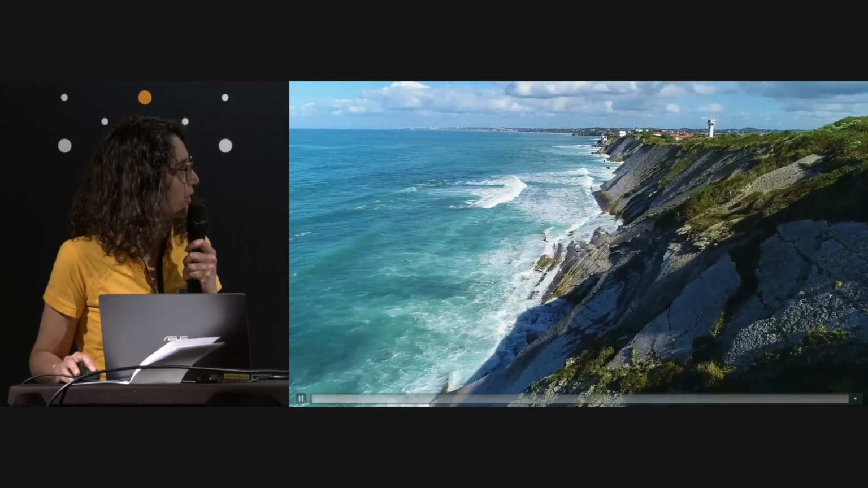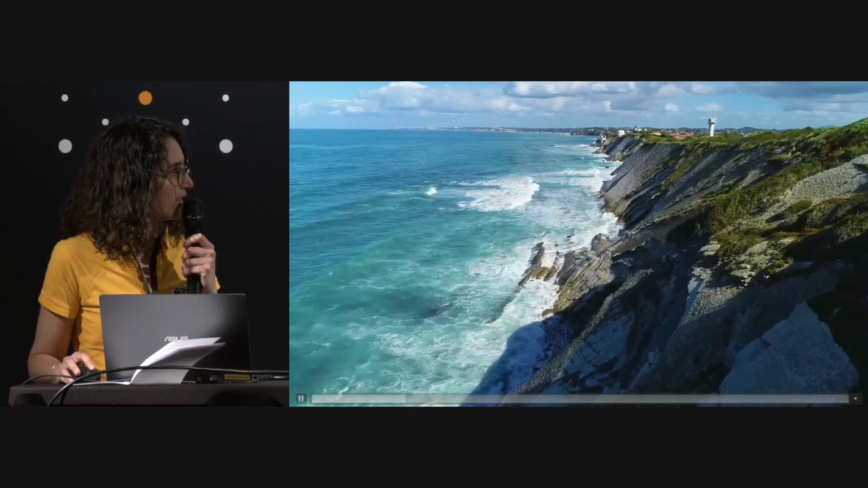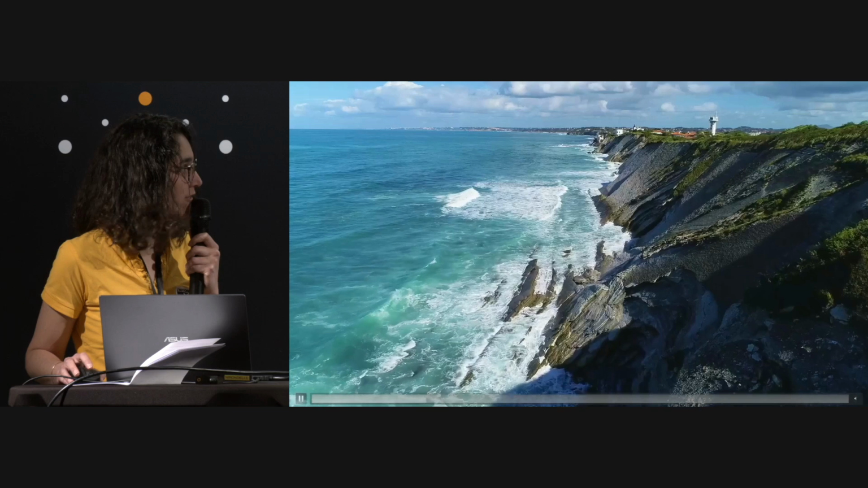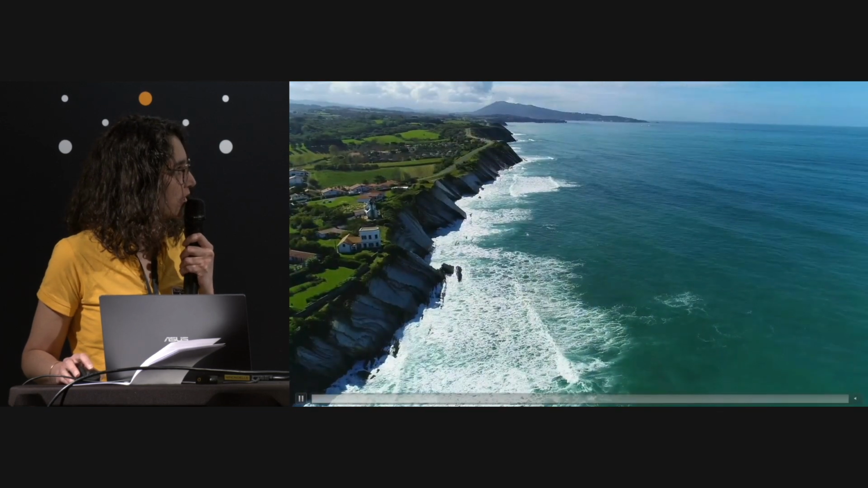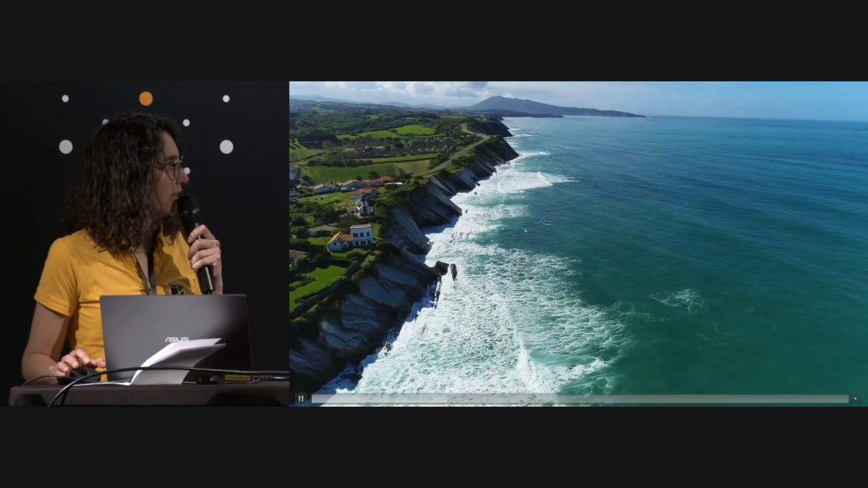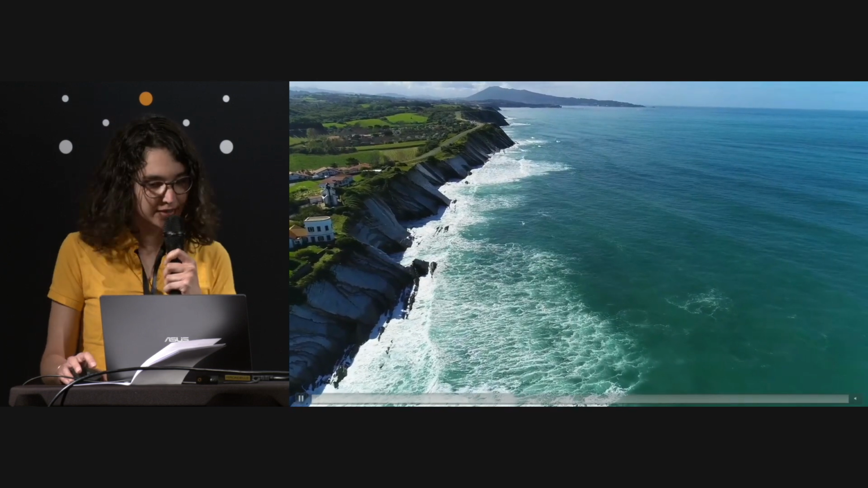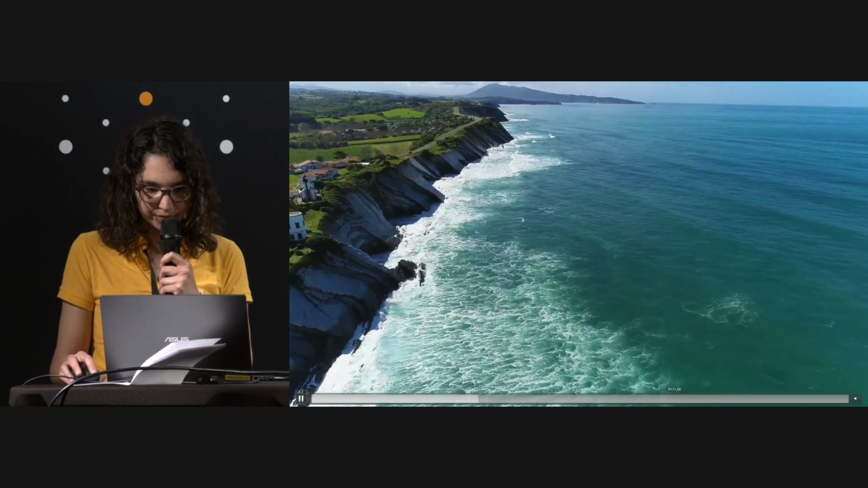So the point was to get some points in these dark areas inside the cliffs, because the researchers are interested in how the waves would erode these rocks.